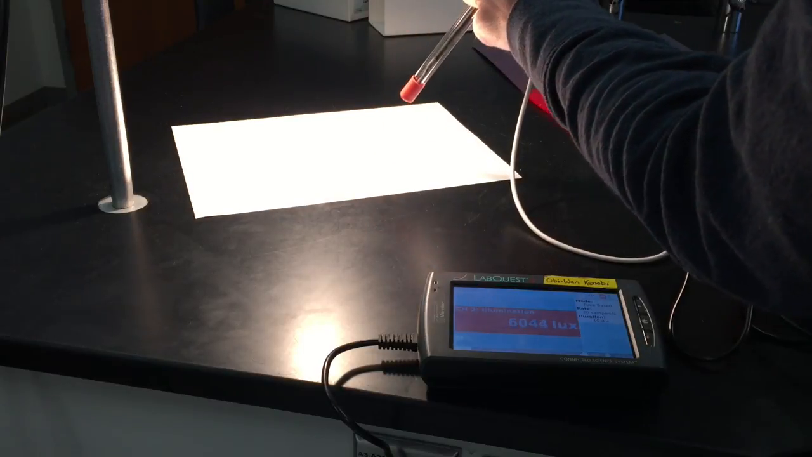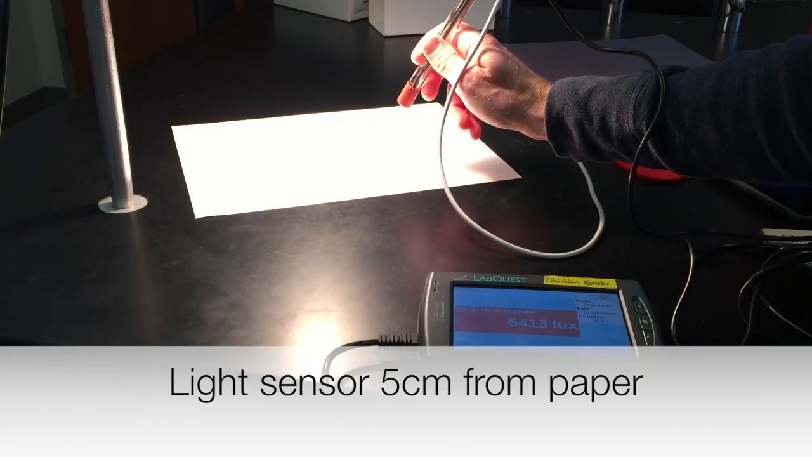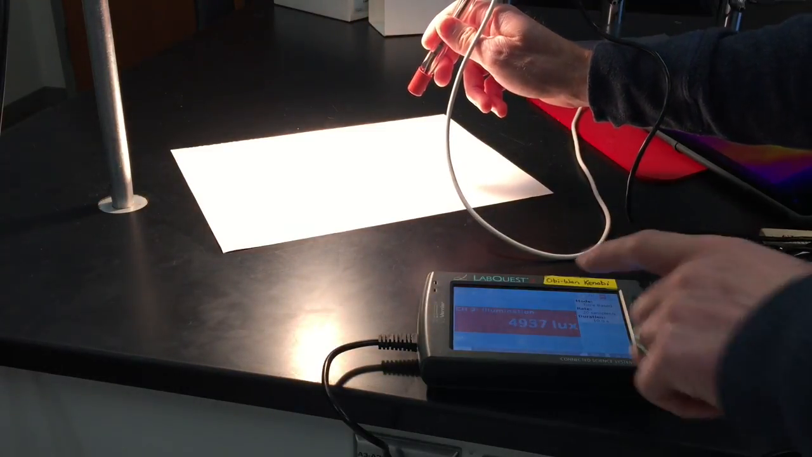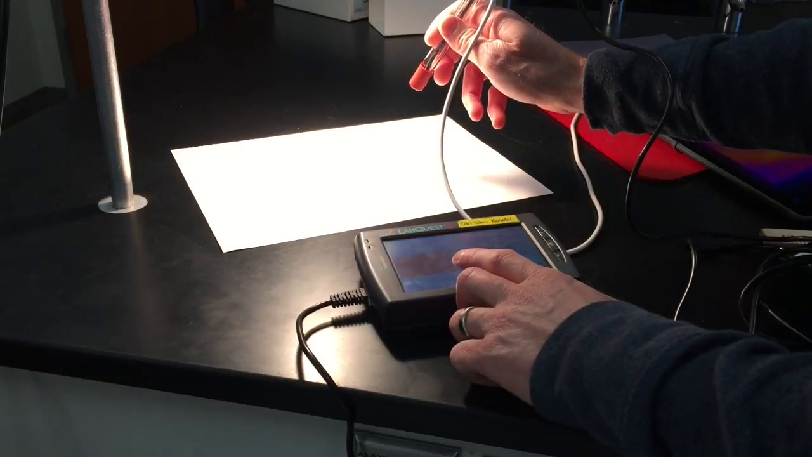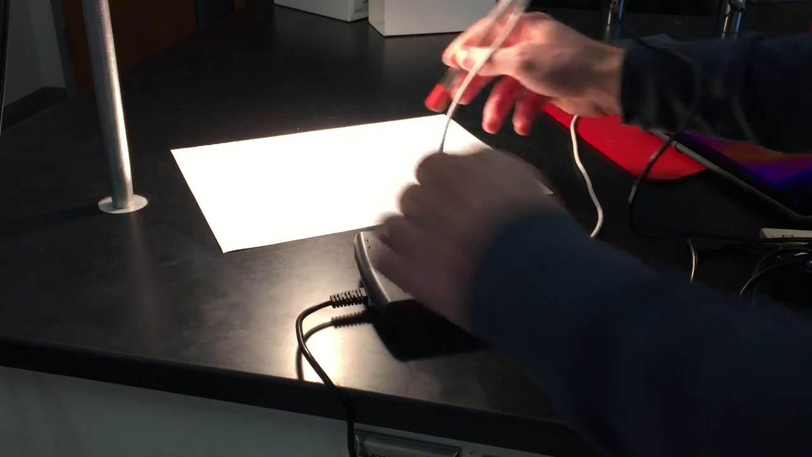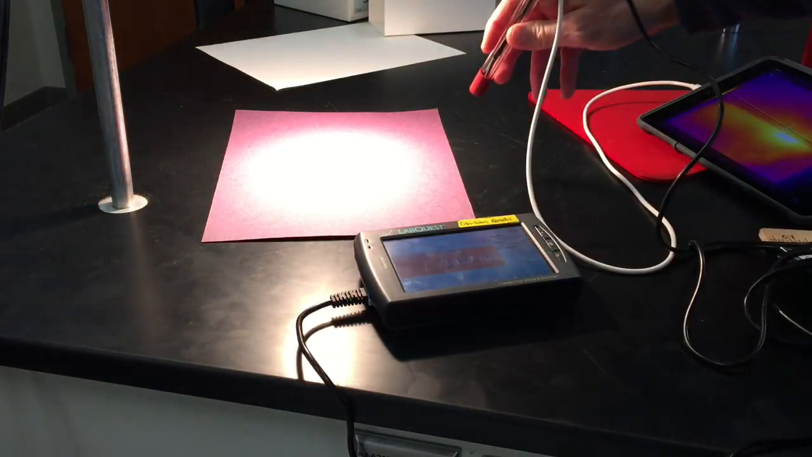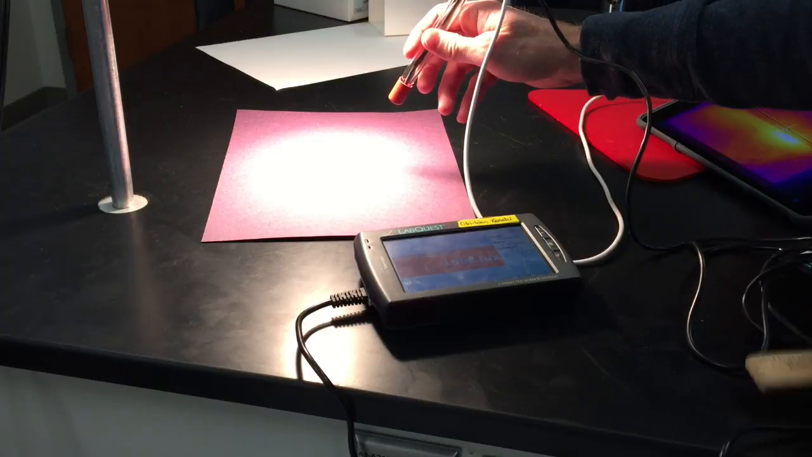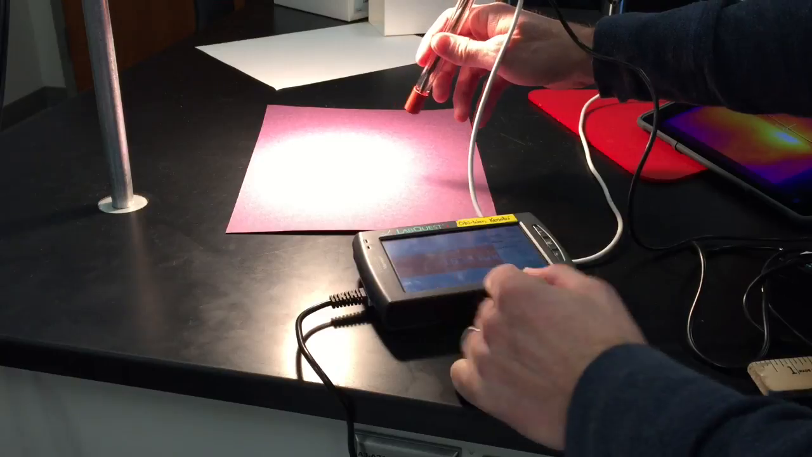aim the light sensor at the paper sample, just a little bit off the paper sample at about 5 centimeters or so. And I'm just aiming at the center of the paper sample underneath the light bulb. And then I'm just going to write down my lux, just the live reading. So like it's currently reading at 5,600. I'm just going to write that down. And I'll switch out to the black paper. Okay, again, get it at about 5 centimeters. And then write down that live reading, so like 1,500 for the black paper in this case.